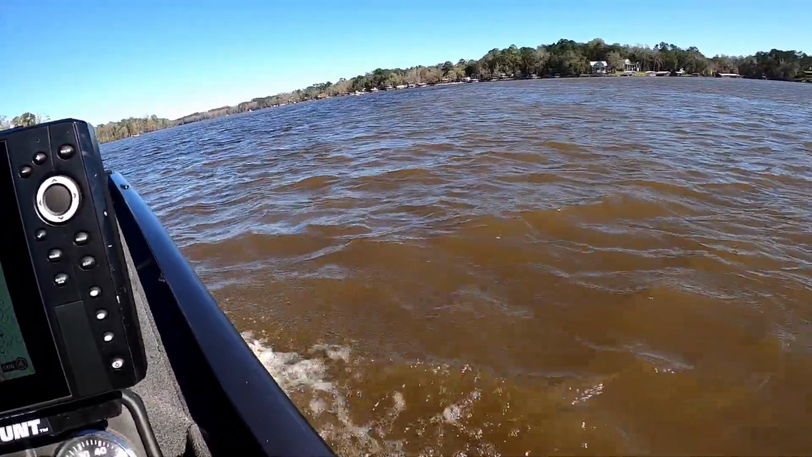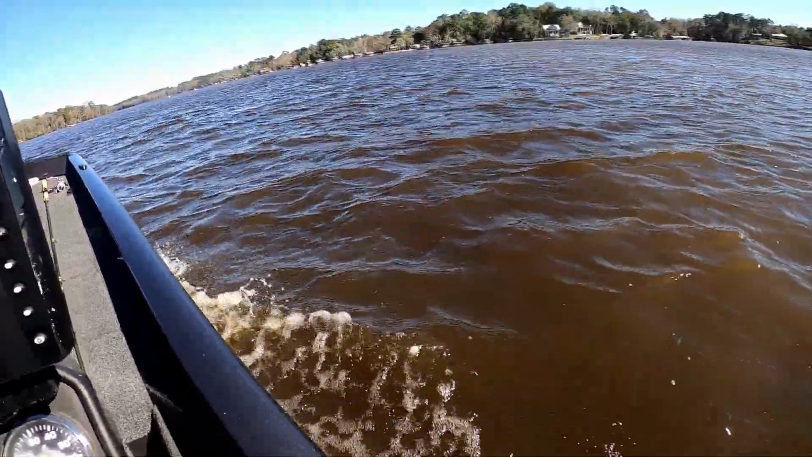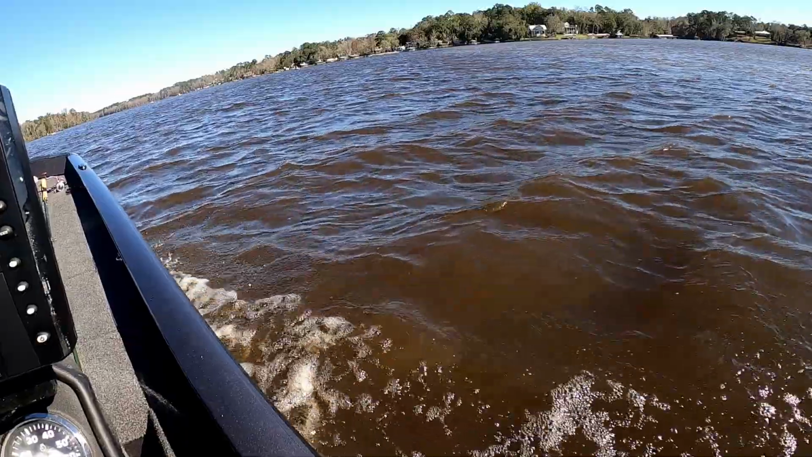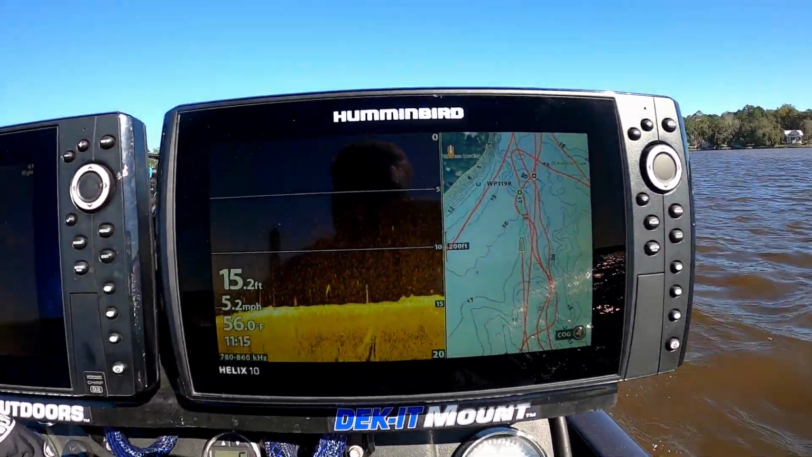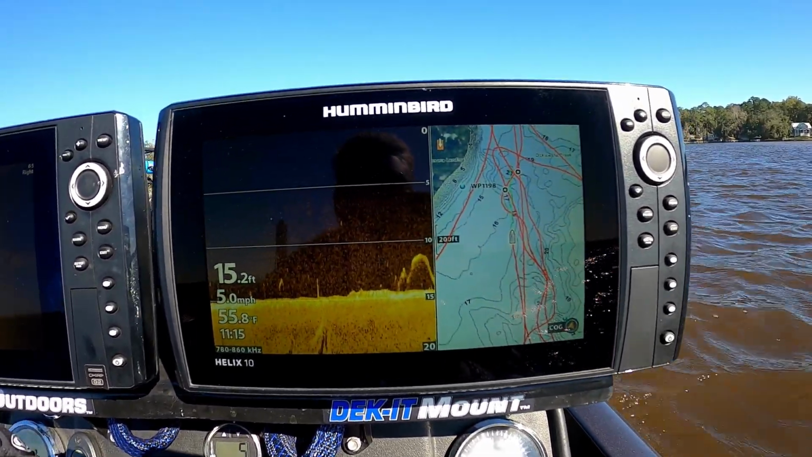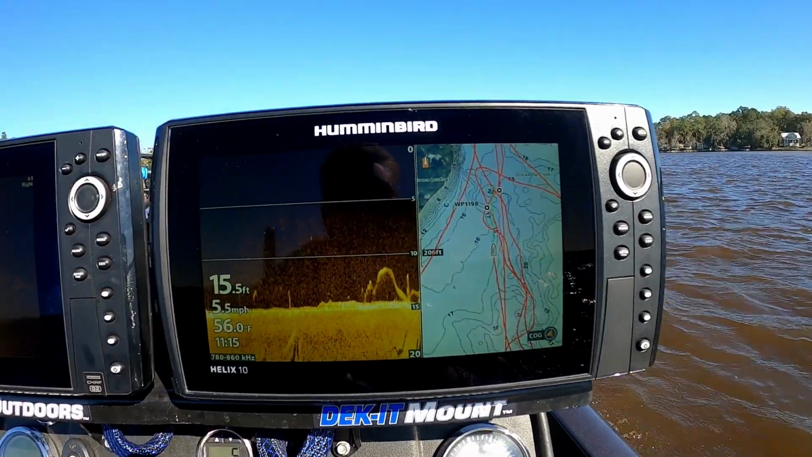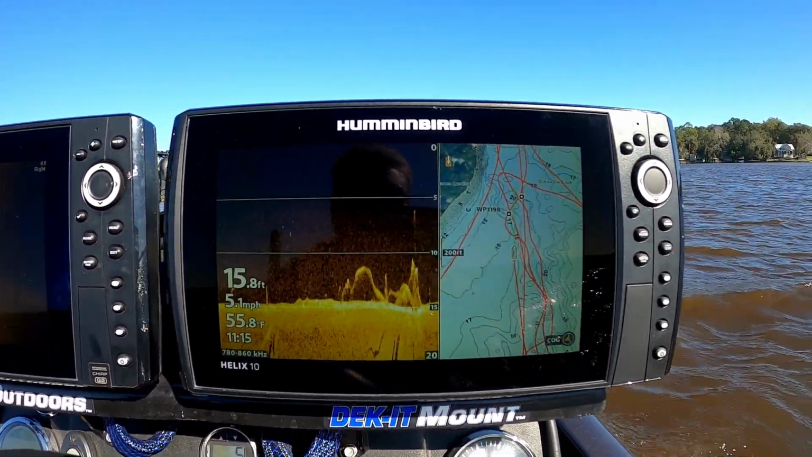Watch this. Going from muddy to right here. Just changed color. Now it's more of a stained color. The debris hasn't cleared up on my screen a lot, but we definitely have a different water color. So I'm going to ease around in here and see if I see any fish, or if this is just a lot of people getting out of the wind.